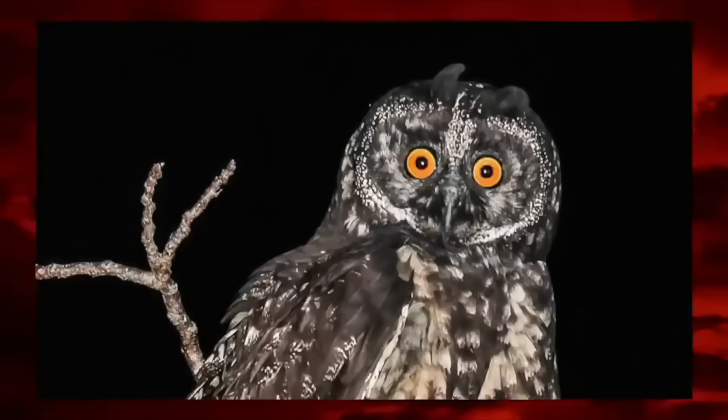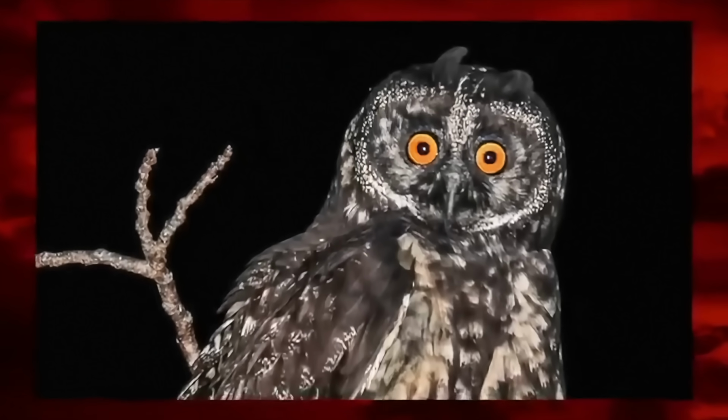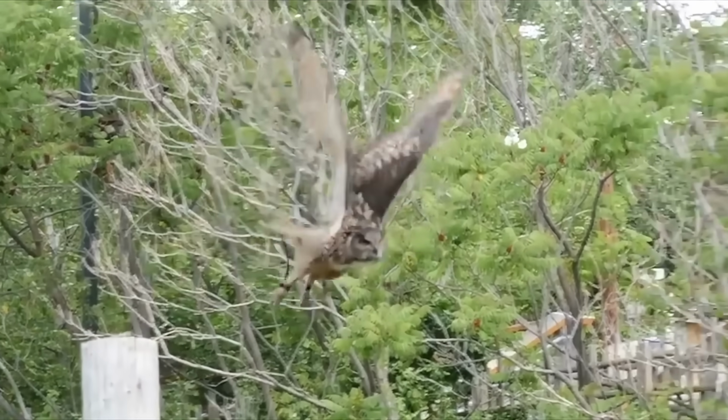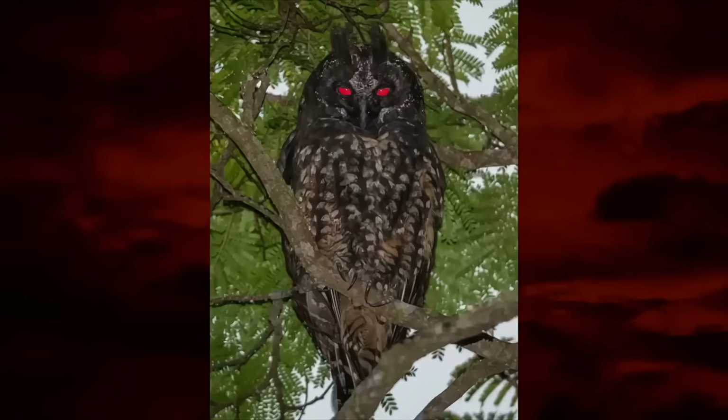The Stygian owl, also known as the devil's owl, is mostly found in Mexico and parts of Central and South America. At first glance, he looks to be a pretty normal owl. He is standard size and has a conventional color, but this guy has one very distinct feature. As you can see here, the owl's eyes are yellow. However, that can change very quickly.